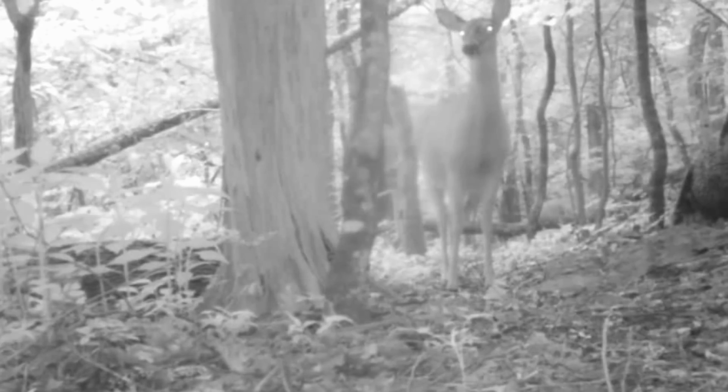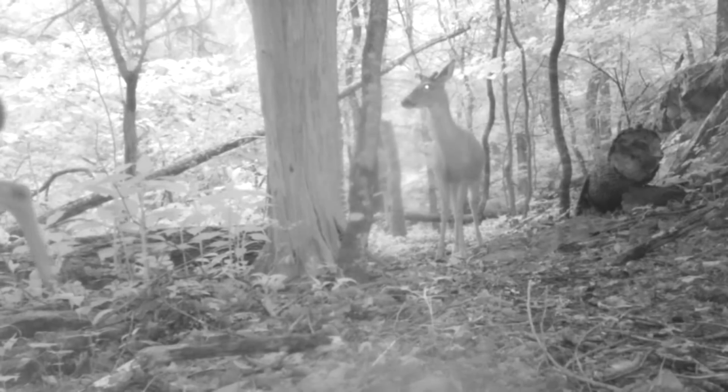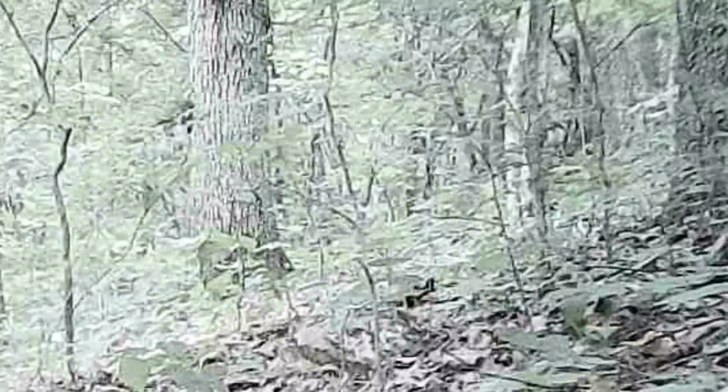Come daylight, up on the ridge, you can see these does here. See how heavy they are? These are last week, so the moon phase has changed by the time you see this video. They may have dropped them. It's time. Here's another picture. How heavy they are. So they've dropped them. Maybe next week, the week after, there's a turkey moving through. Week or the week after, we'll see some fawns if Mama moves them around.